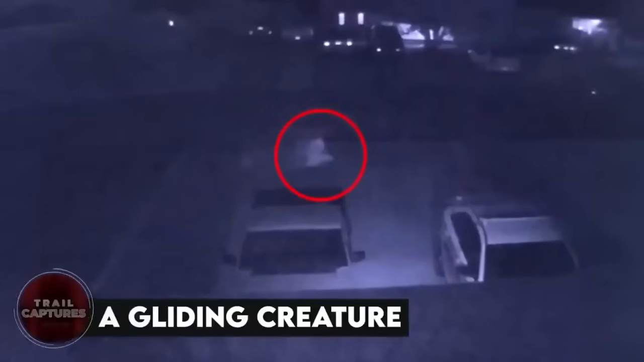A gliding creature. What do we call a person gliding through the streets? Not walking like normal human beings, but moving in some otherworldly form? We call it a ghost, and a ghost is what this CCTV camera ended up recording. Now, don't ask me whose ghost it was, because I don't know about that, but it does seem like he was in a hurry. Maybe he was going on his daily haunting duty. What do you say?